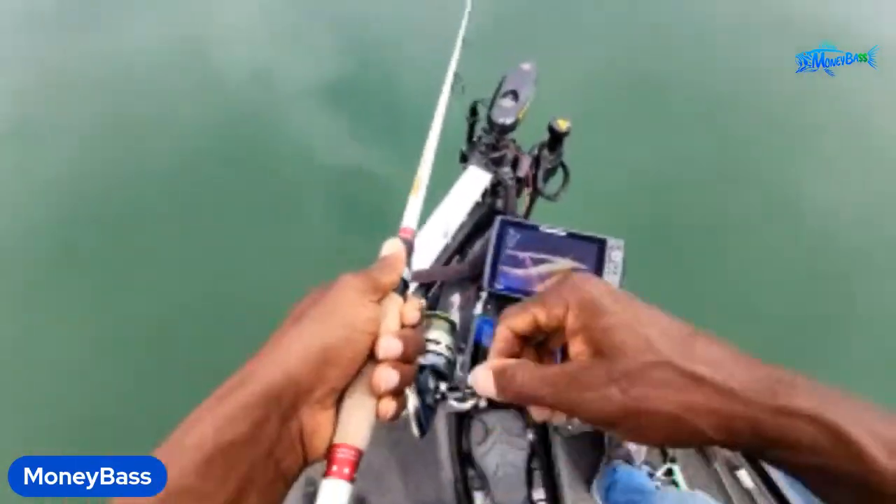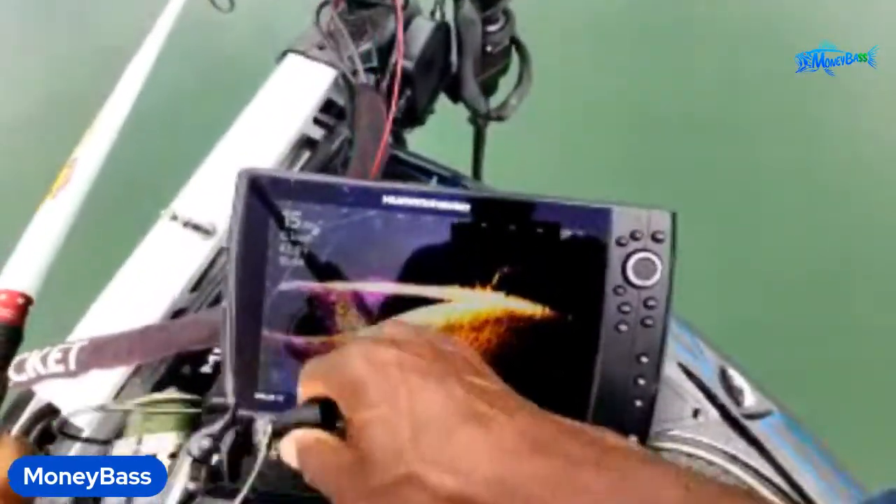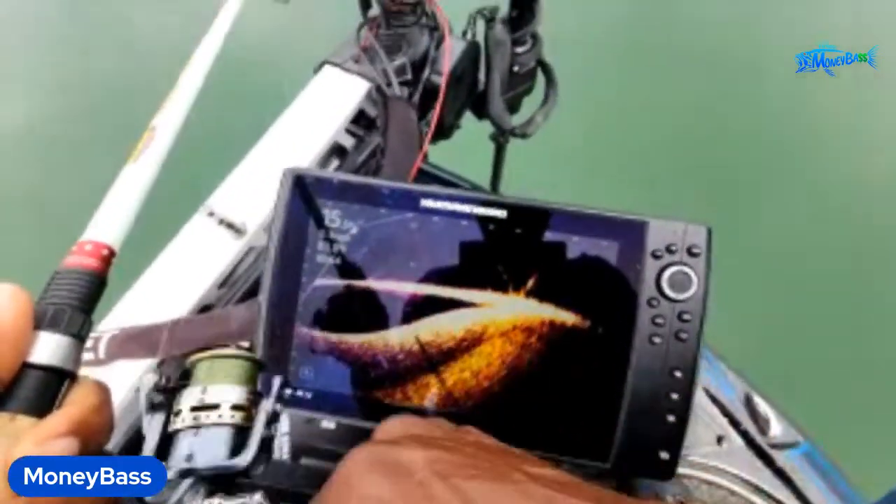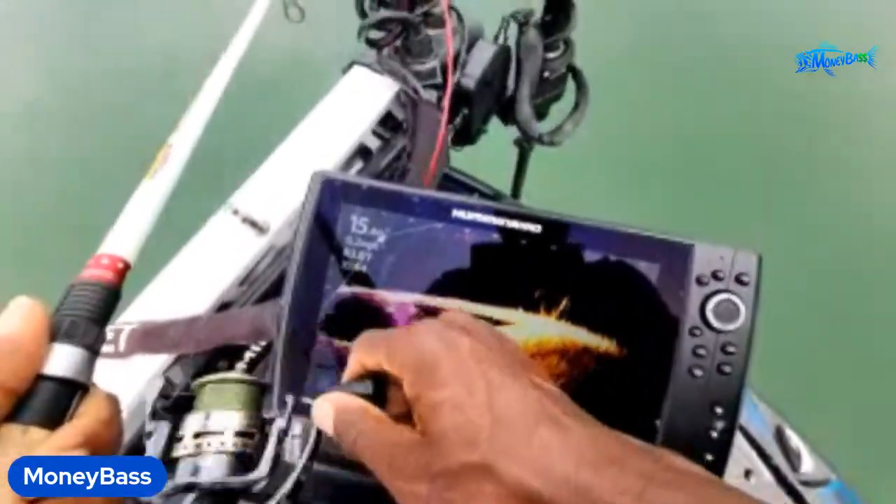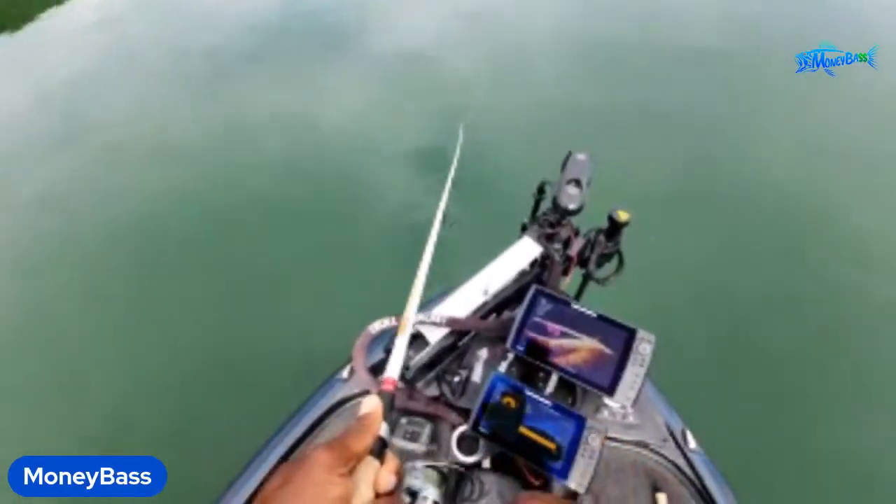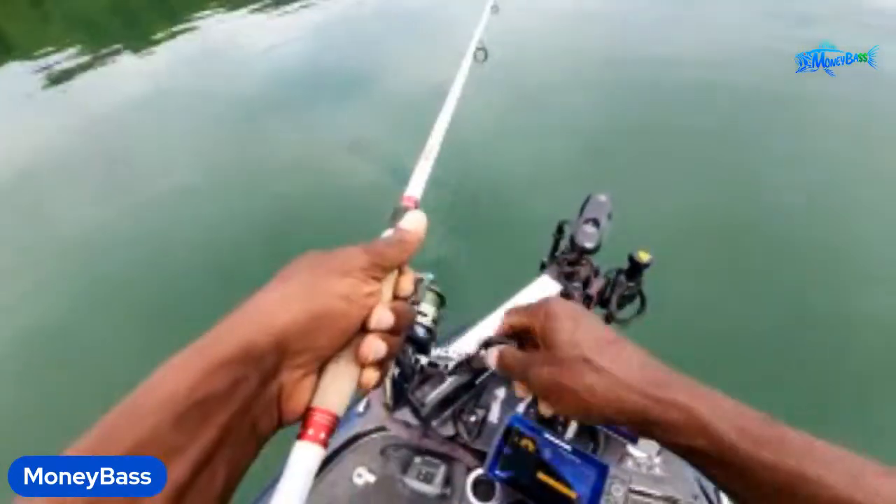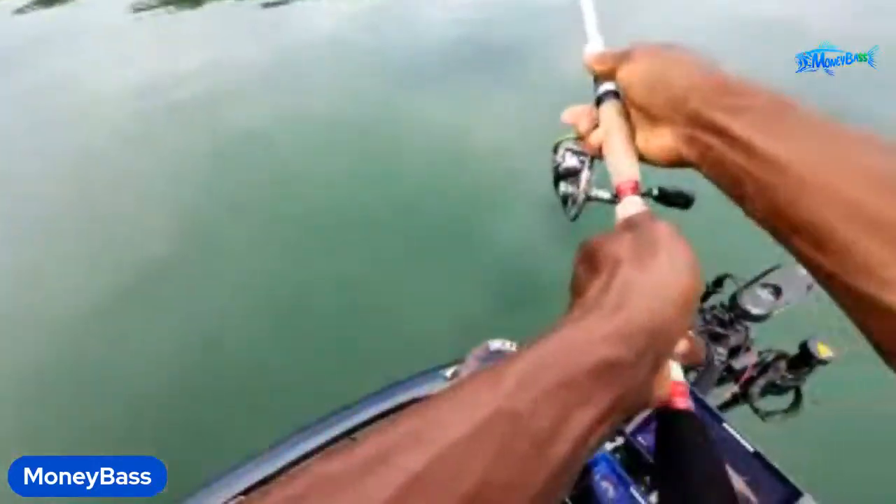All right, so here they come, guys. They're following that bait. Let's see if you guys can see it on the screen. My bait is coming right over that cover right now, and they're following it. There's another one coming out to it, but they did not take it. So right now they may not like those moving baits because they've seen 3 of their friends get yanked out of the water. Make one more cast with it.